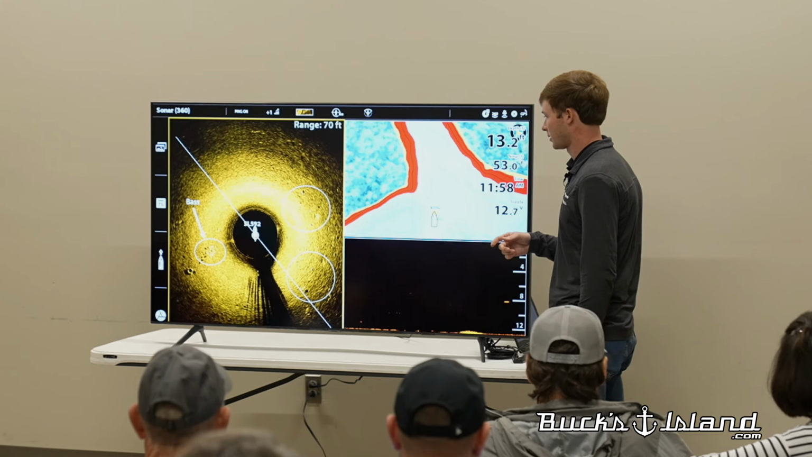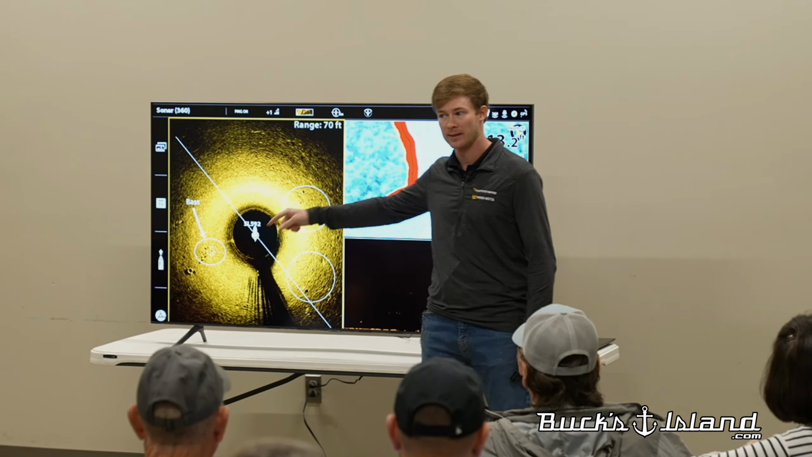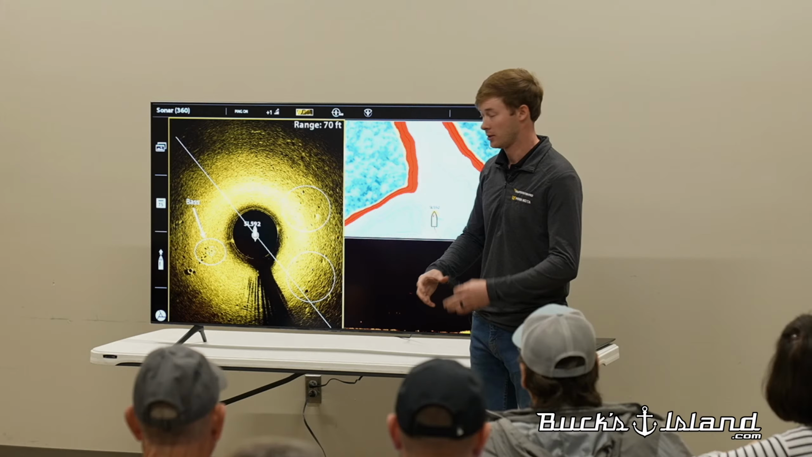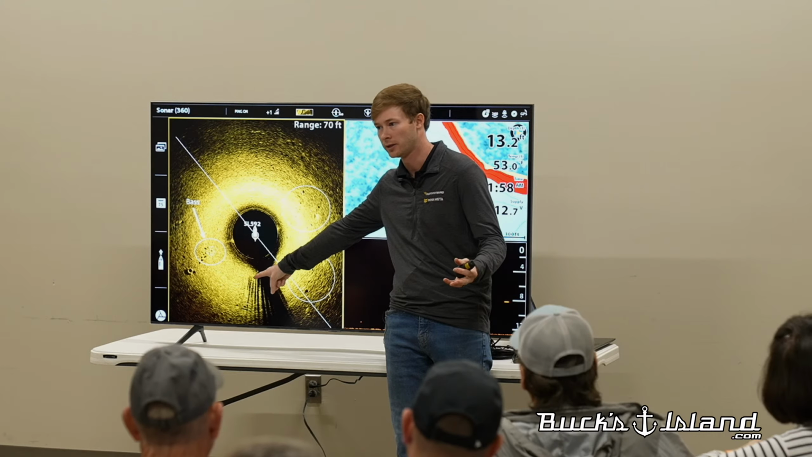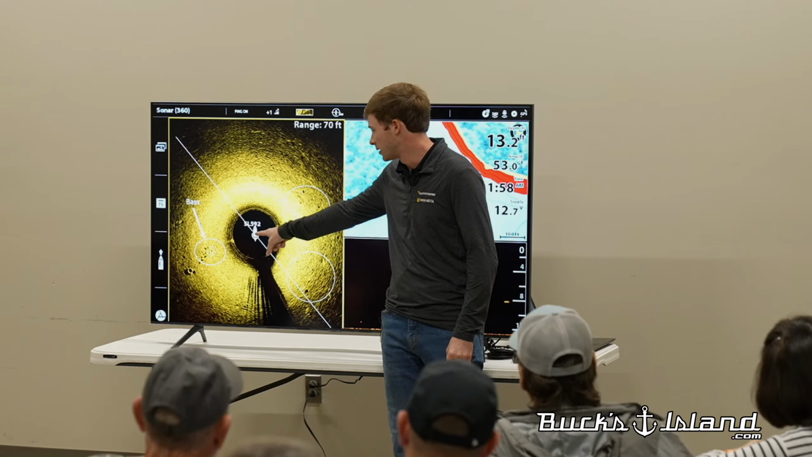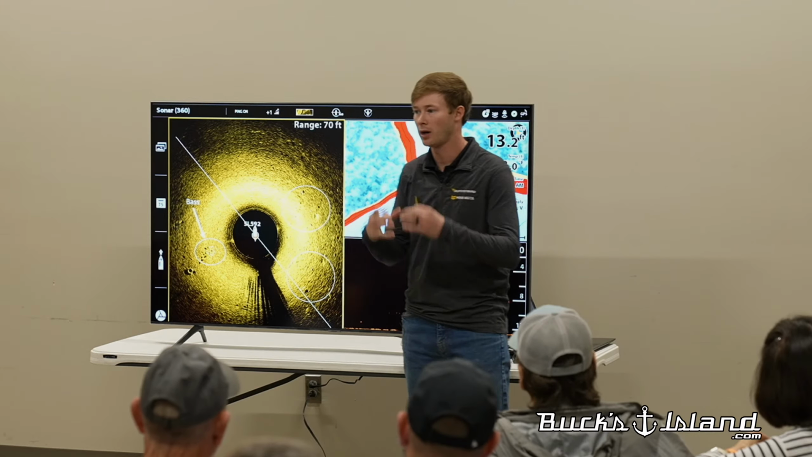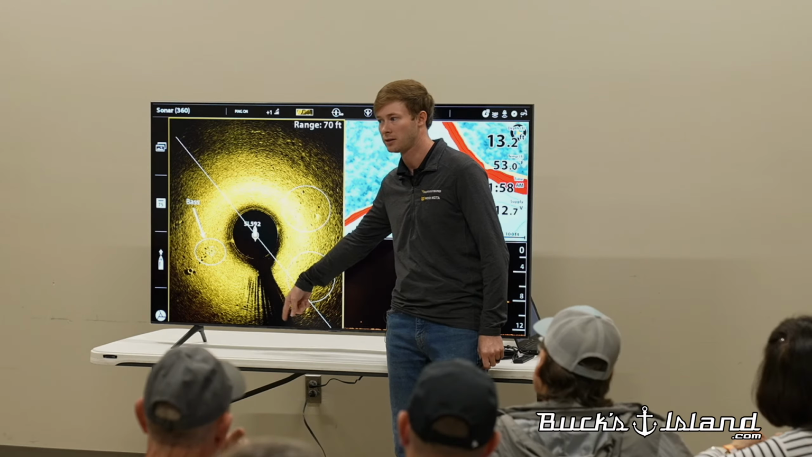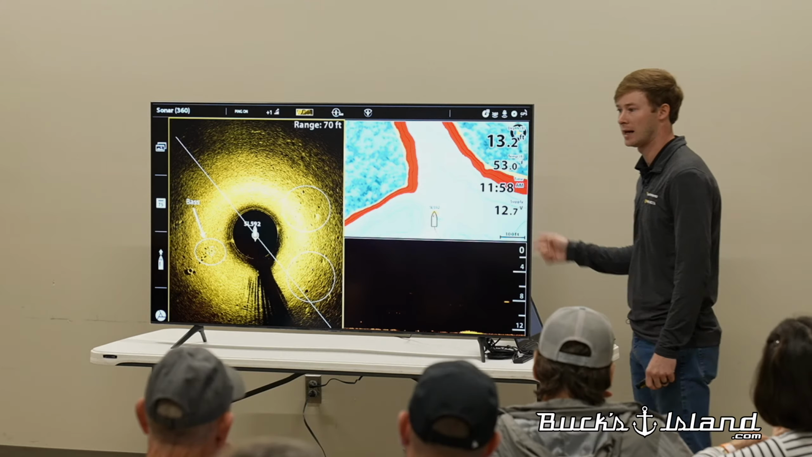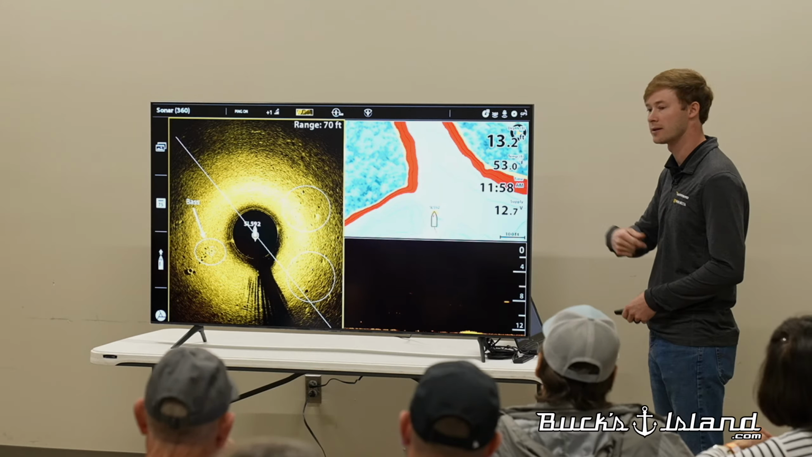One common misconception with this is the boat icon. The boat icon is the pod's location at the front. So the back of your boat is actually back here, because you're running a 21-foot bass boat. The end of this boat icon is not the back end of your boat. That is just the pod's location. You can see some of this black shadow. That is actually the beam hitting my transom motor back there, and it's just casting a shadow off the back.